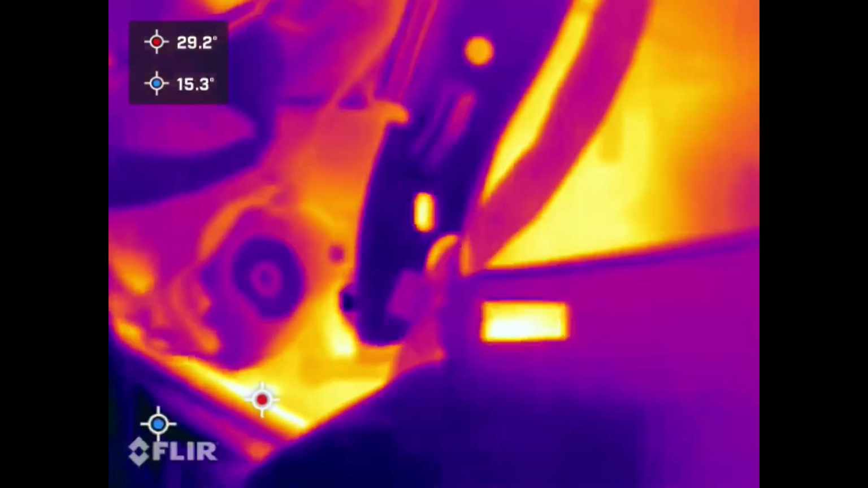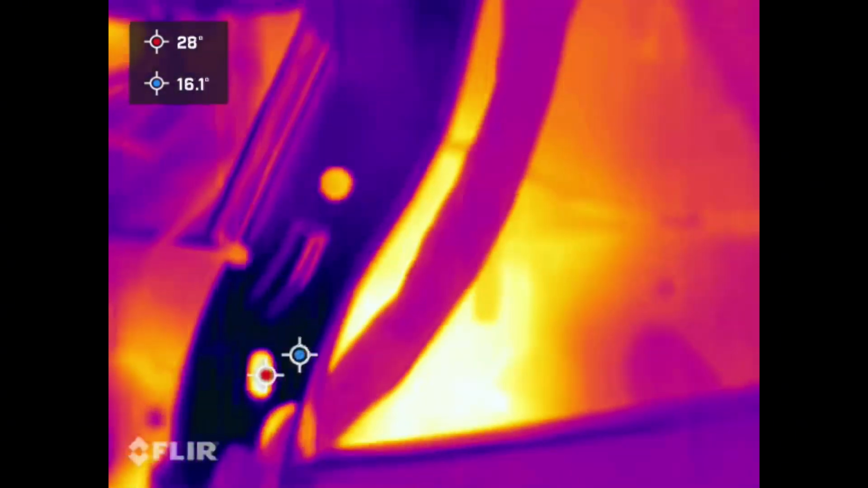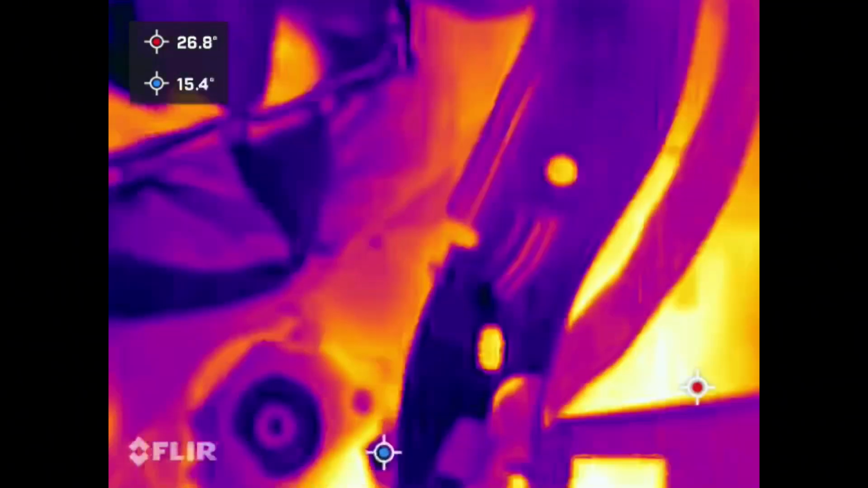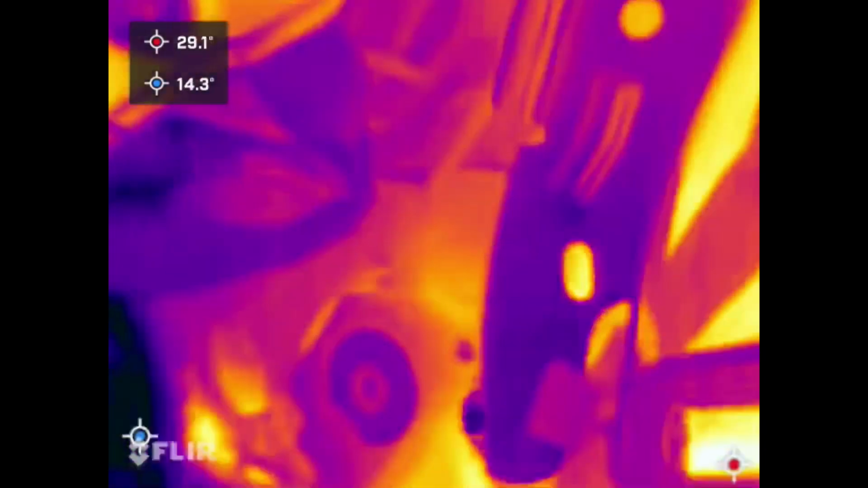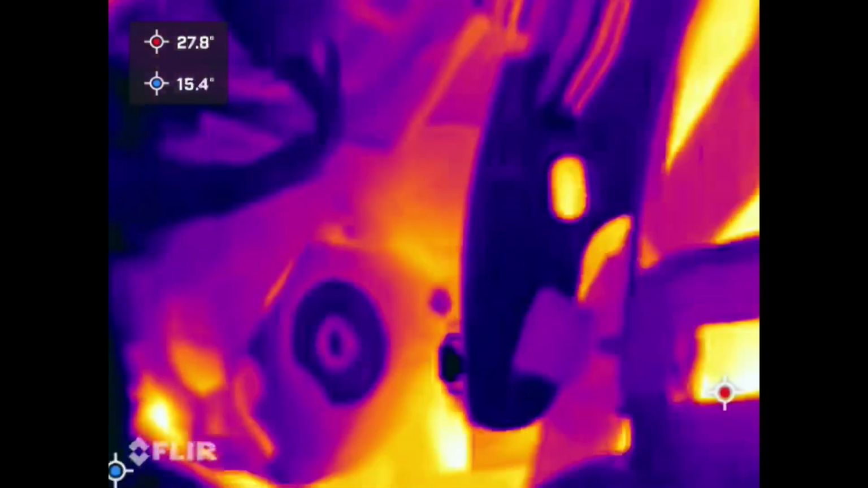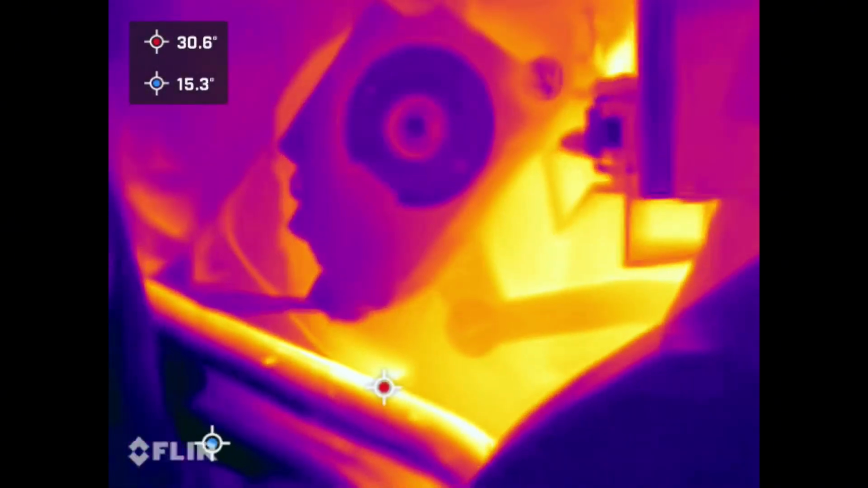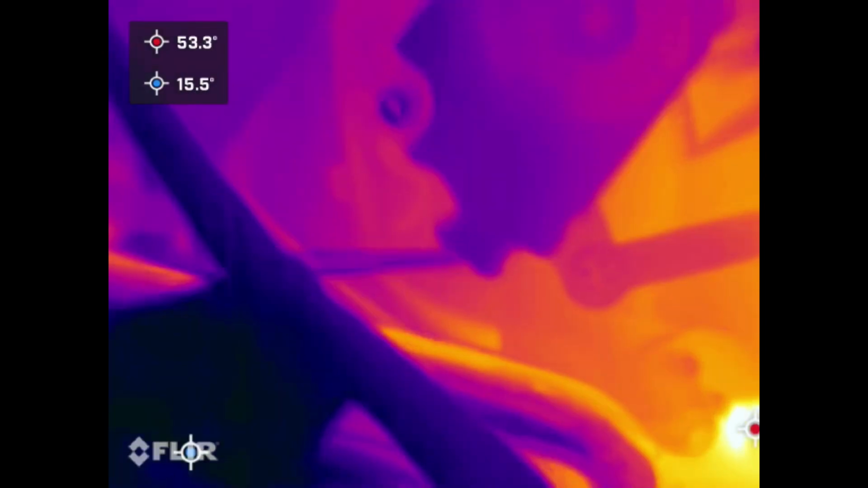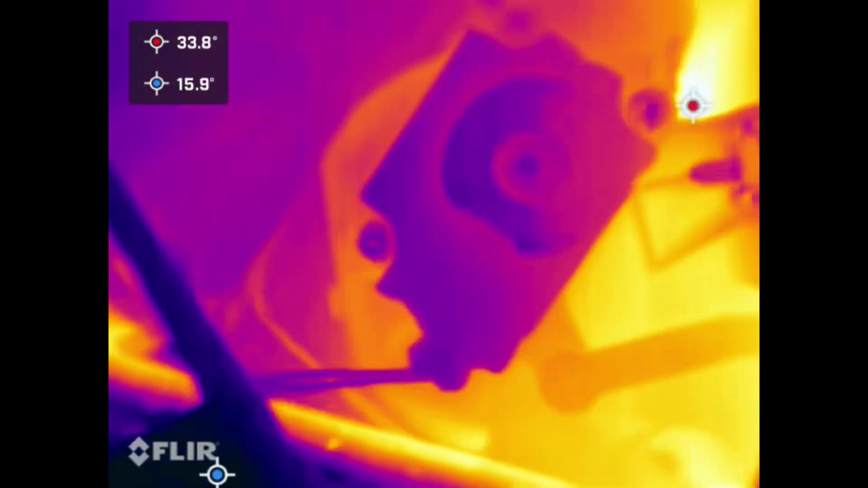But as you can see, something under there. I mean, it looks shocking on the camera, but the reality is it's only a few degrees of heat, but 4 amps is quite a lot. So I'm gonna be poking around in there, and when I find something, if I find something, I will report back.